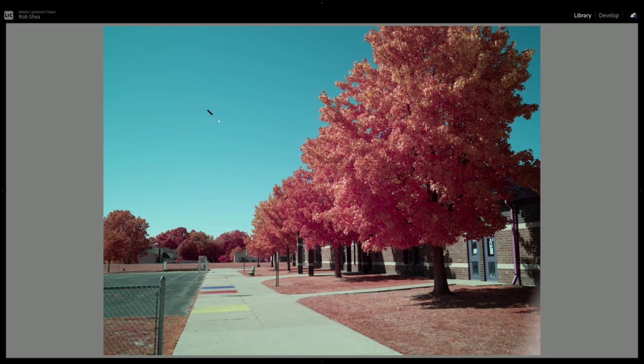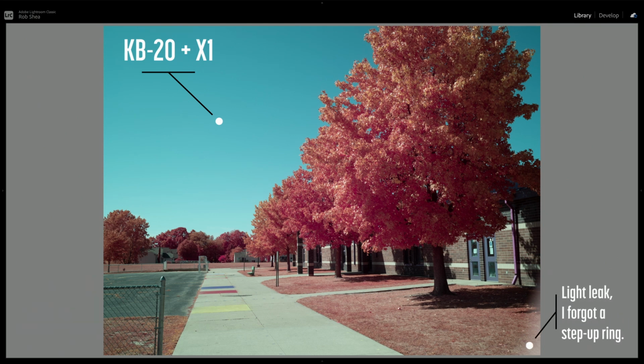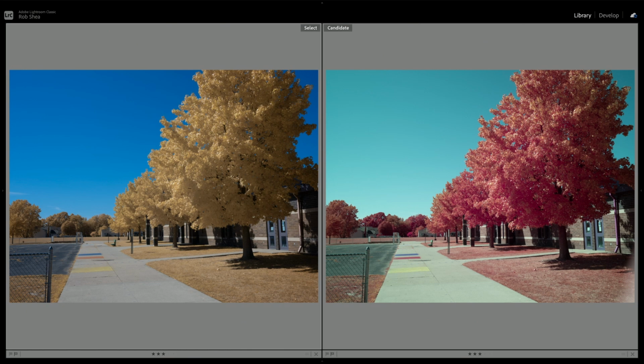This image was shot with the KB20 and the X1 filter, that green filter. Color temperature here ended up being 6200 Kelvin. So we can see that the foliage has turned from a yellow to a hot pink or red with the addition of the X1 filter, and the sky has a nice teal look to it. With this comparison, you can see how dramatic the impact of the X1 filter is.